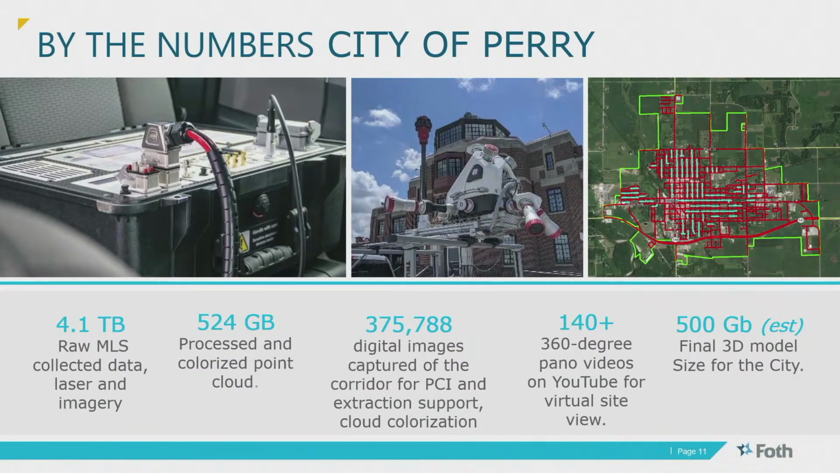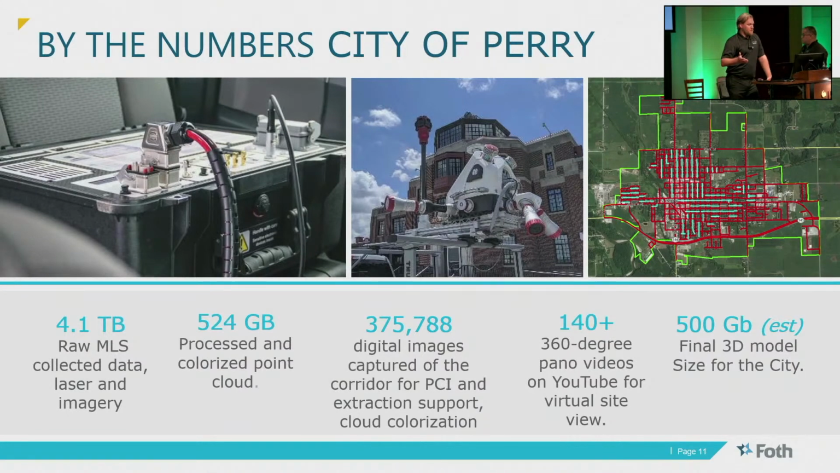So by the numbers, we had over 3,000 tiles, and part of our deliverables were to upload this into TopoShare. A lot of the city staff are not technical people, so being able to access this information and see it is very important to them, without having to pay another subscription for a CAD software or program. So we were able to upload it all into TopoShare, and they've been able to use it, and it's been really, really handy. For the raw data, we had over 4 terabytes of information. Towards the end, our final product was around 500 gigabytes.